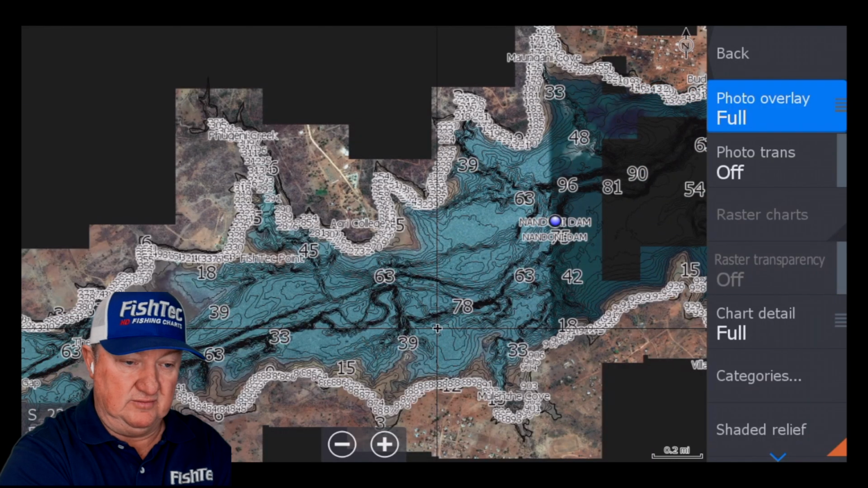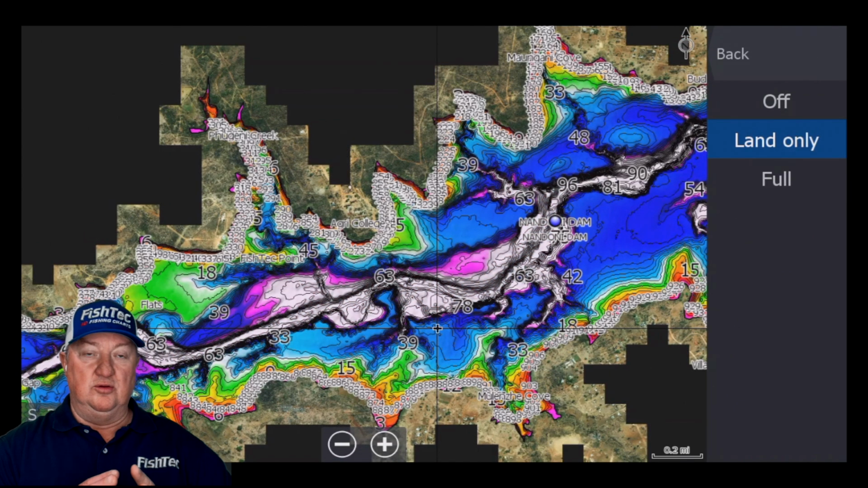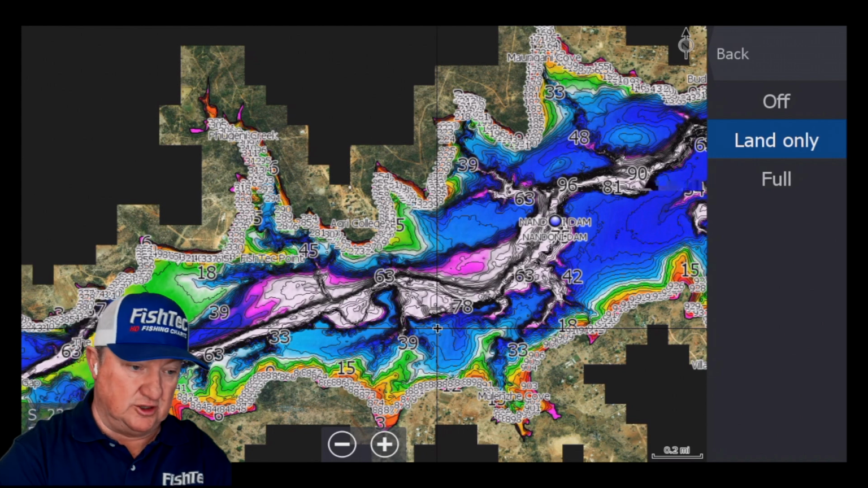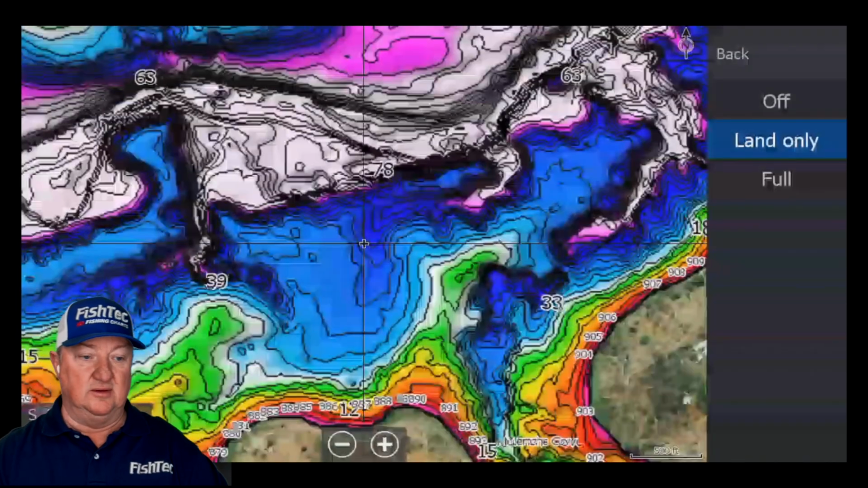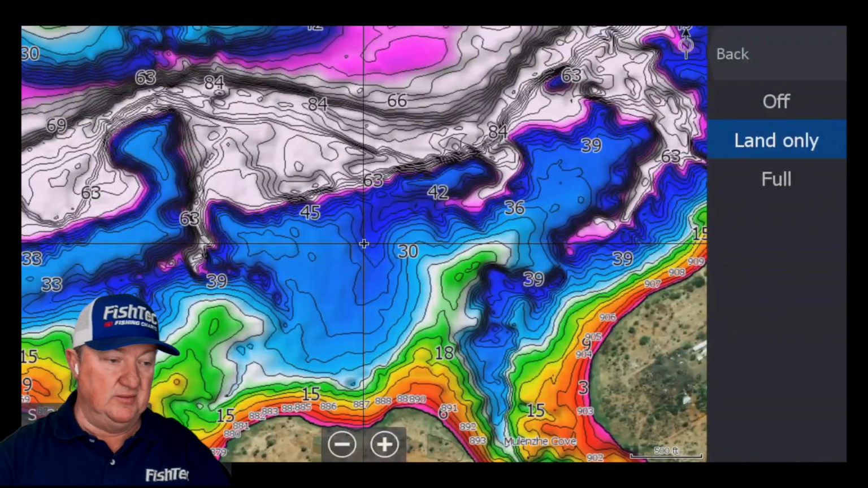You go to your photo overlay. Now you're using your photo overlay between land only and full as a switch between the shaded relief and the full satellite with the contours on top. You'll notice I've changed this shaded relief from the standard color that you would typically get, you know, the standard Fishtech color.